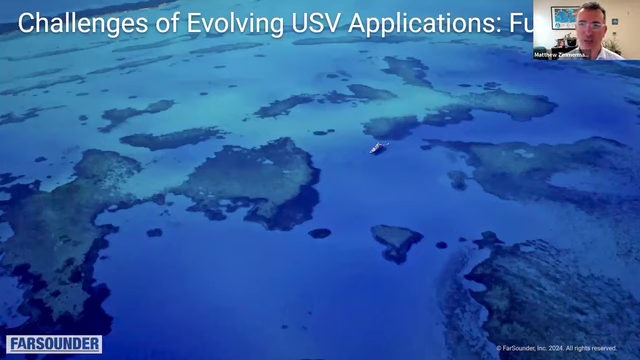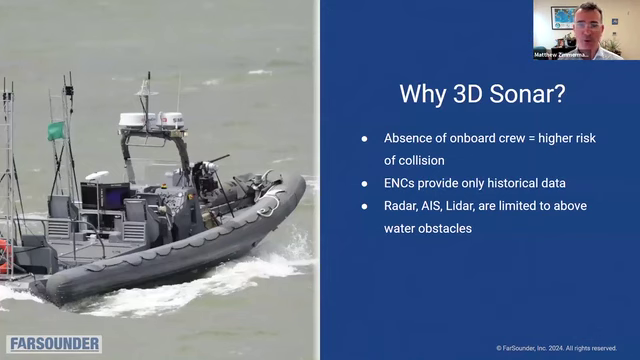So all of these use cases really require a better understanding of what's underwater ahead of the vessel. And that's exactly where forward-looking sonar can play a role. So the first question is really, why 3D sonar?